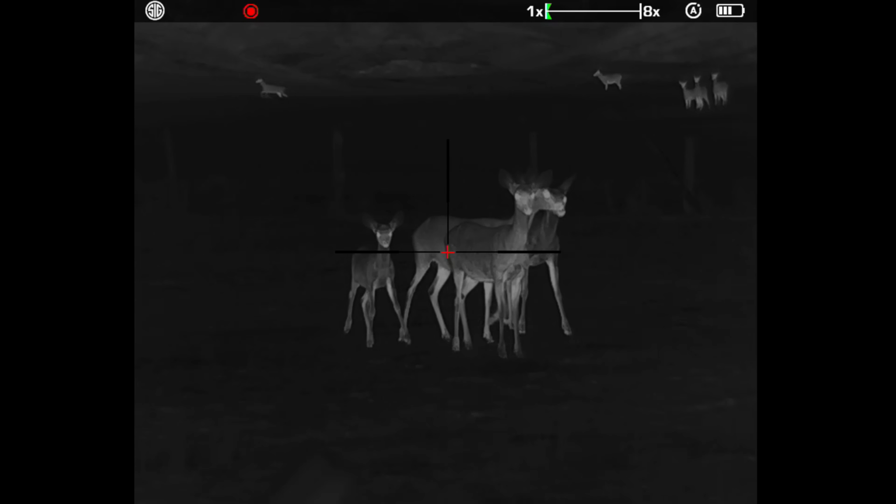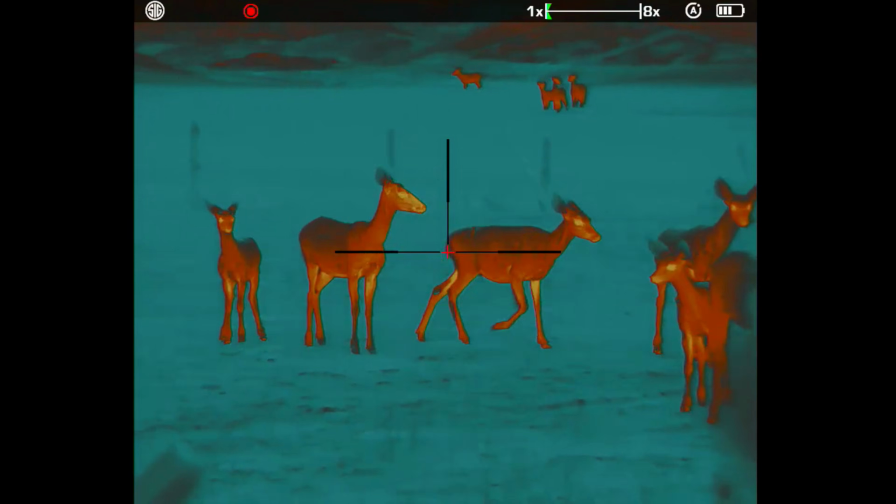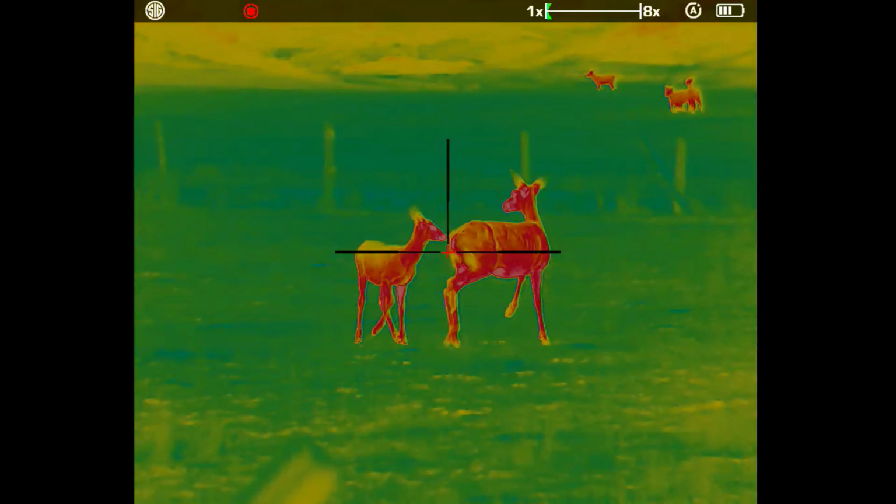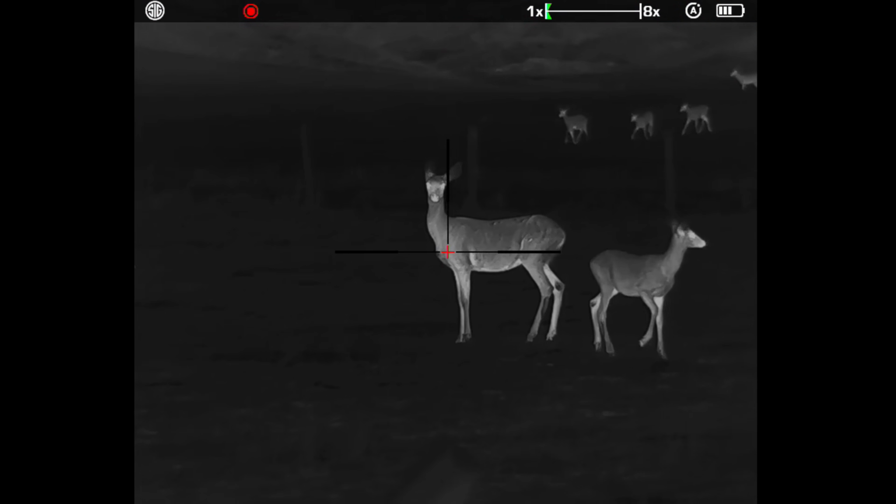You can see the different color palettes. Speaking of color palettes, there's 8 of them in here. Now, some of them are actually kind of cool. I actually like some of them more than I thought I would, but I am a straight up white hot guy. I like black hot sometimes.